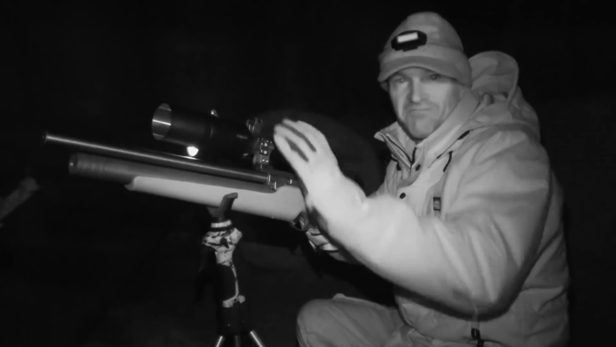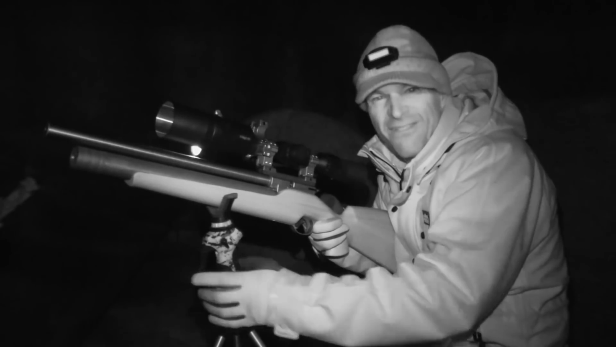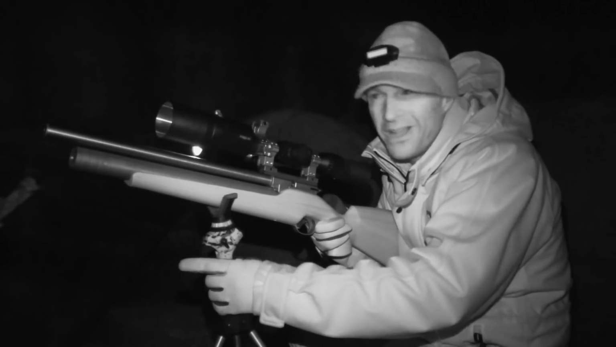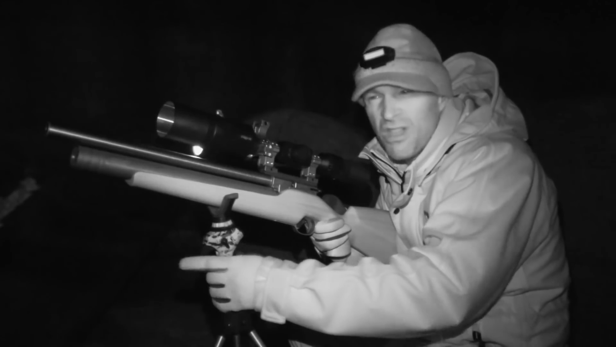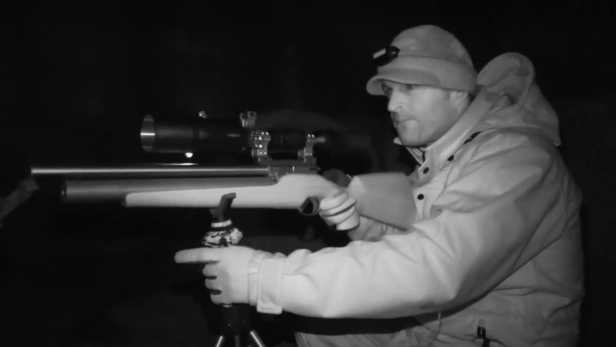Wow, they're not exactly coming thick and fast, but I am getting a fairly steady trickle of shots, so I don't really think it's worth considering moving. I think I'll sit it out and see what happens here.